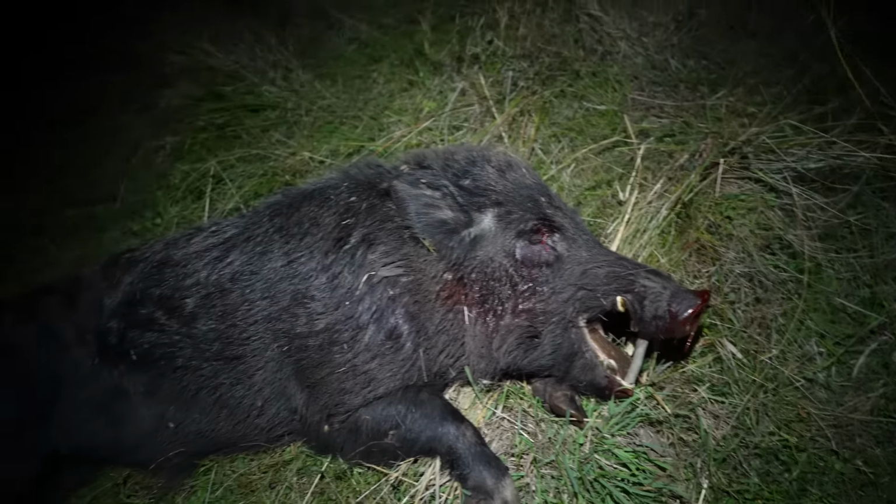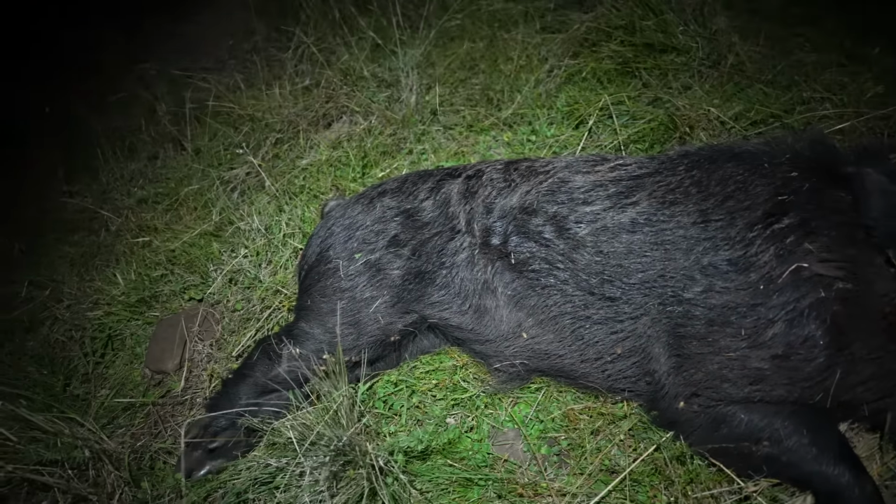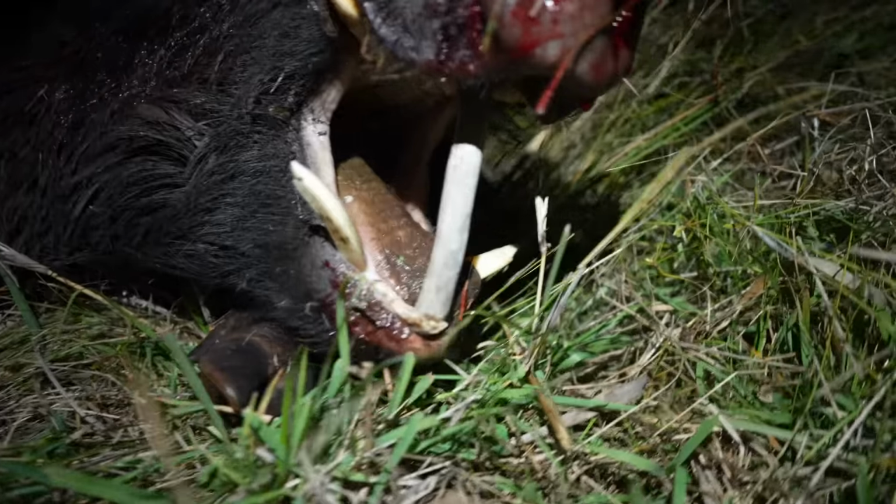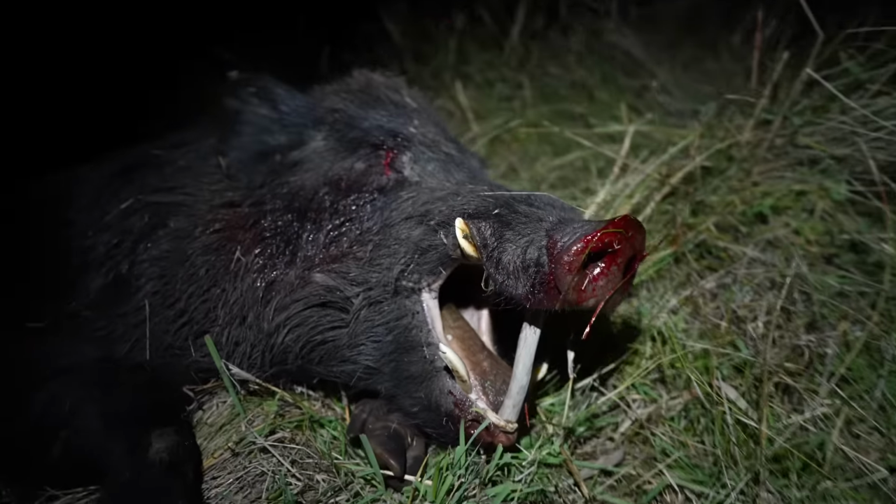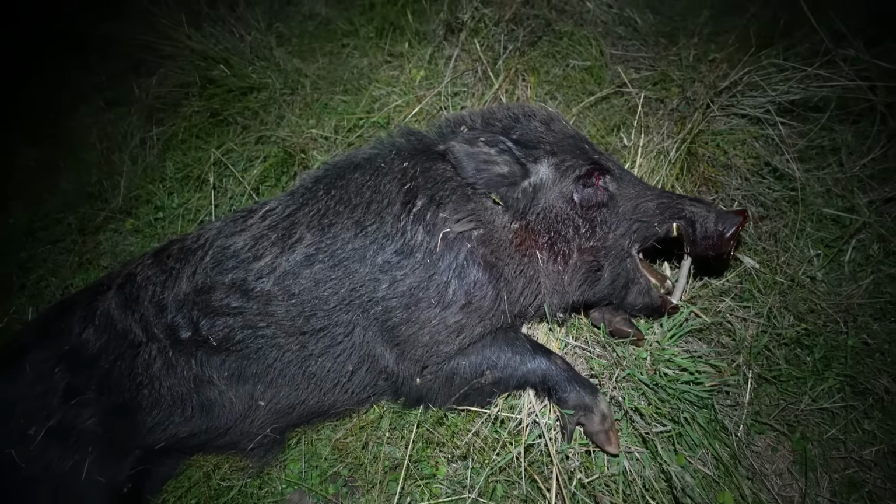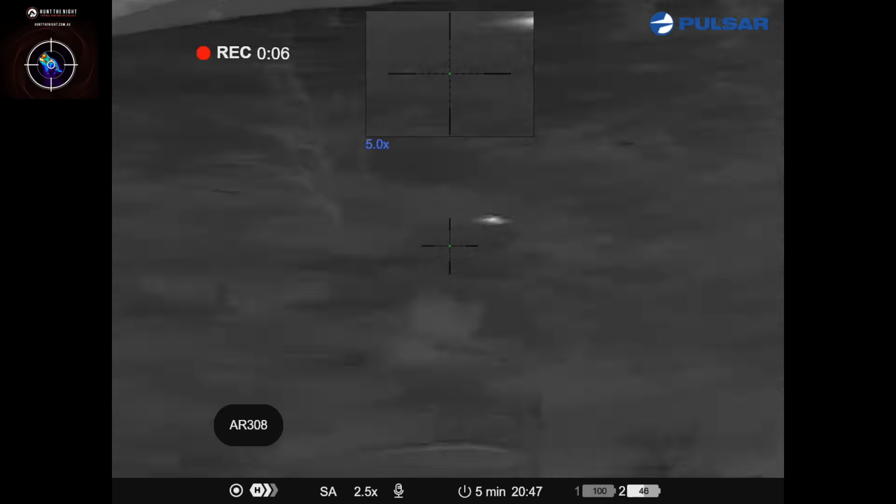He's a really tidy boar, this fella. He's probably about 80 kilos. He's really gaunt in the back end. He hasn't got a bad set of hooks on him either. Get an angle on them for the area anyway. He ended up winding me. I wasn't sure what he was, so I moved into position and the wind was swirling.